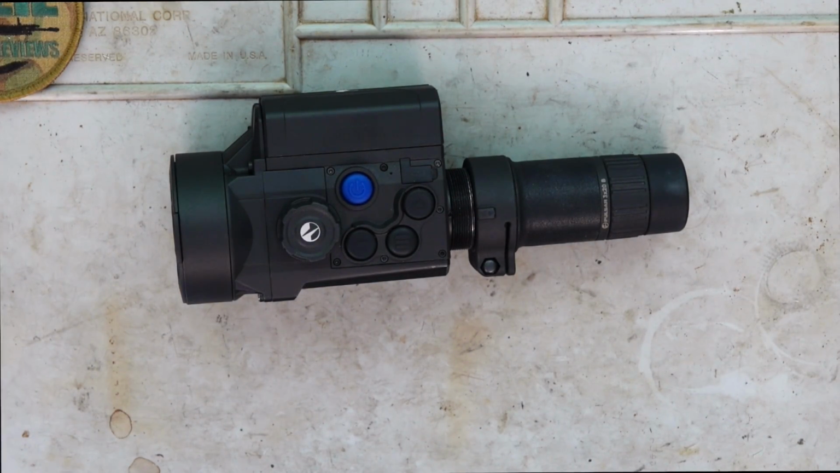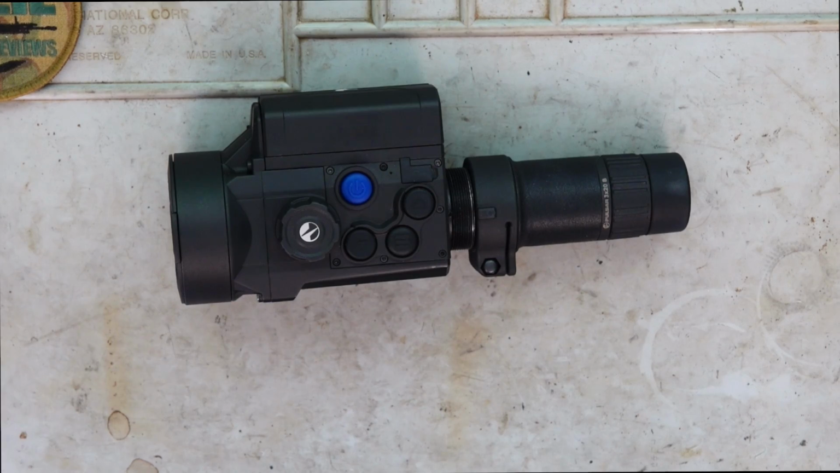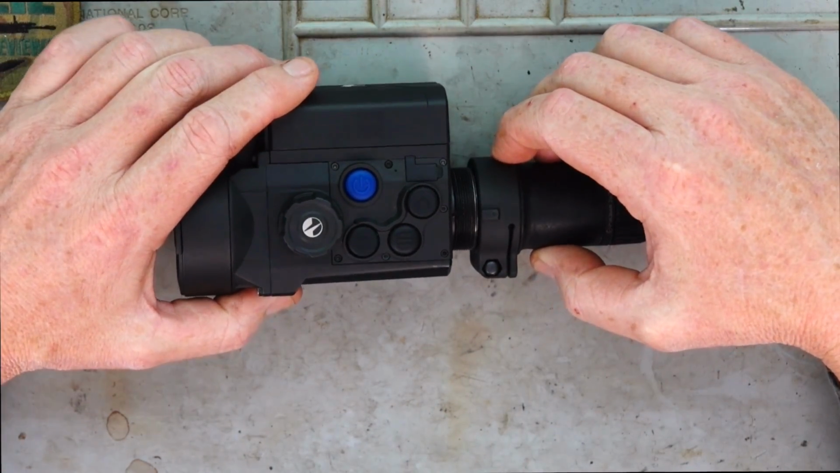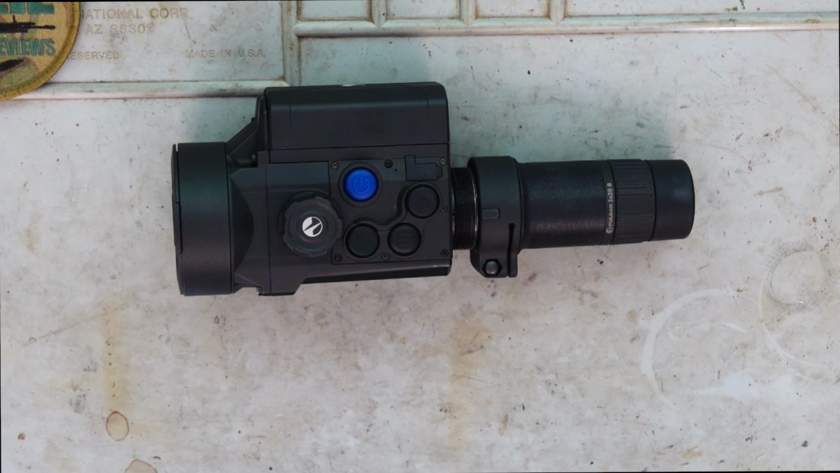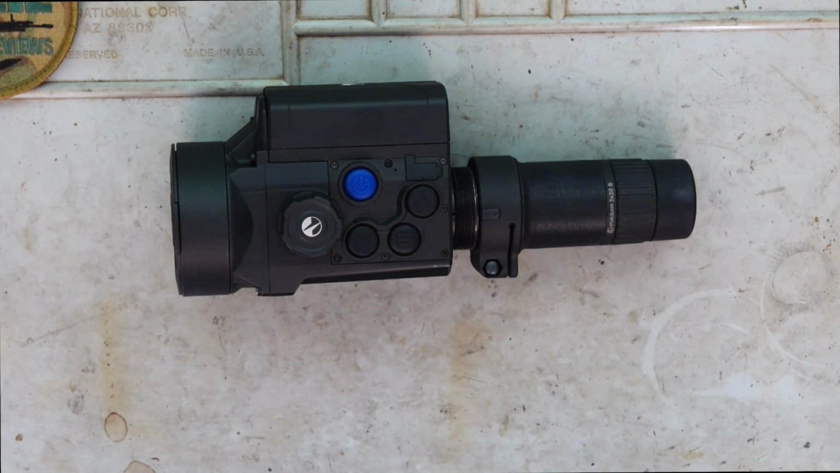Made in Lithuania, this one, just like the other Pulsar products, and I do find them fairly good, high quality. So expect to pay a little bit for it. As you see this device here, you're going to be paying around about that $5,000, okay? So it's not super cheap, but you are getting some decent quality with it, and it comes with a 3-year warranty.